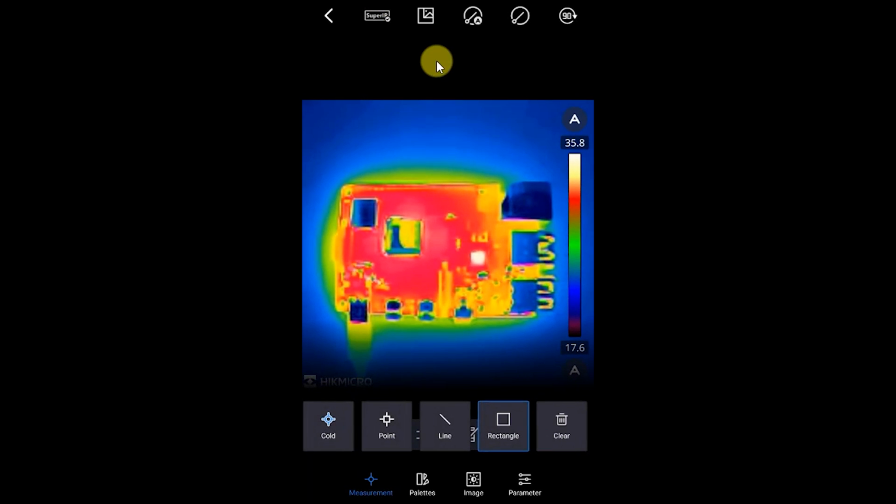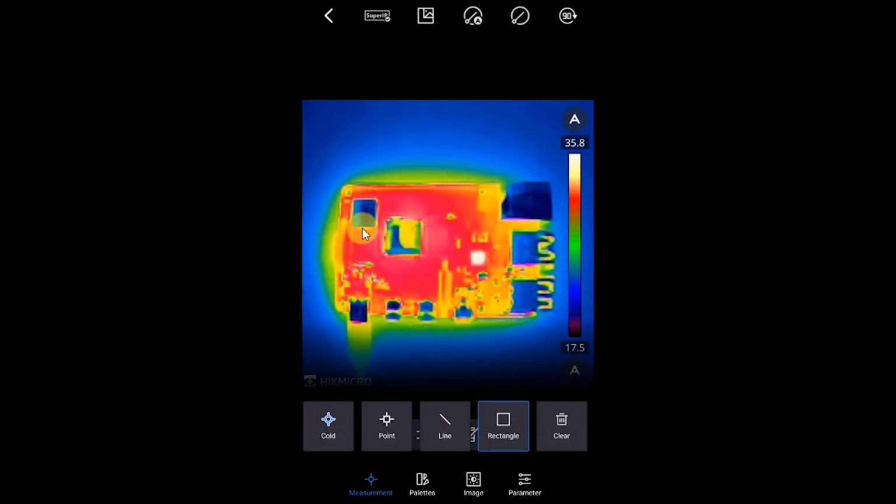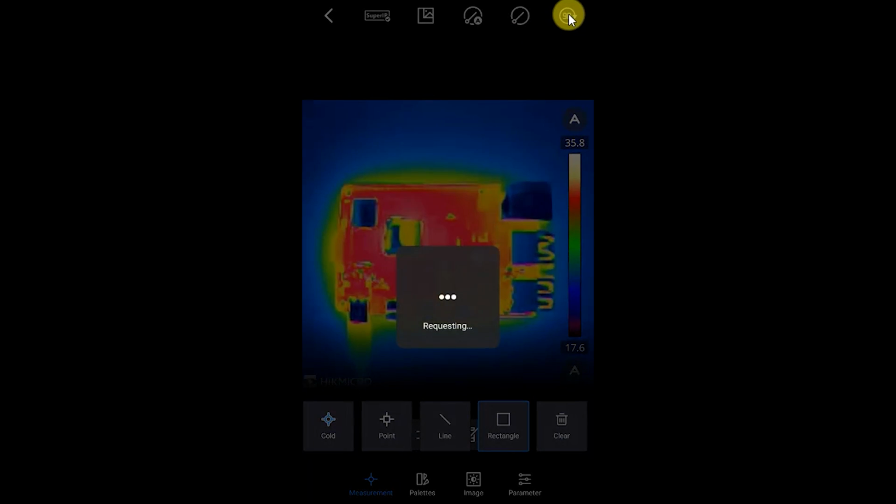So on top of that then, there are a number of other options up here. These two icons control our auto calibration, and if we want to do a calibration now, I can say just calibrate now, and it will reset all of these scales and so on. We can swap the image around a bit, so we can rotate it around as we want to.